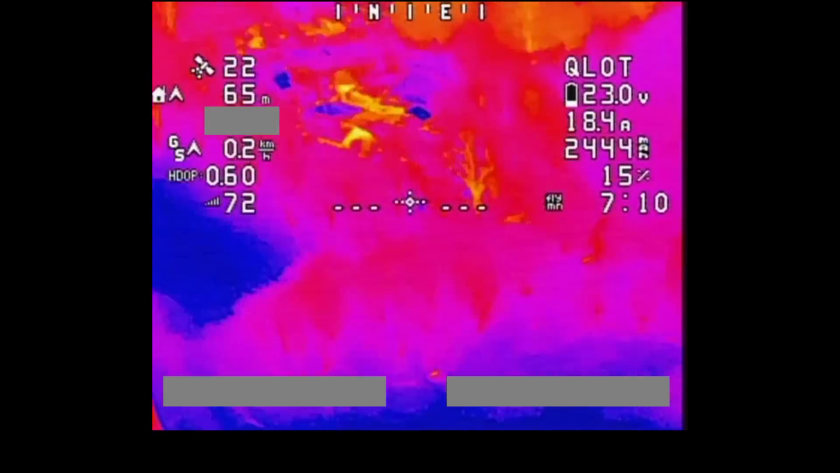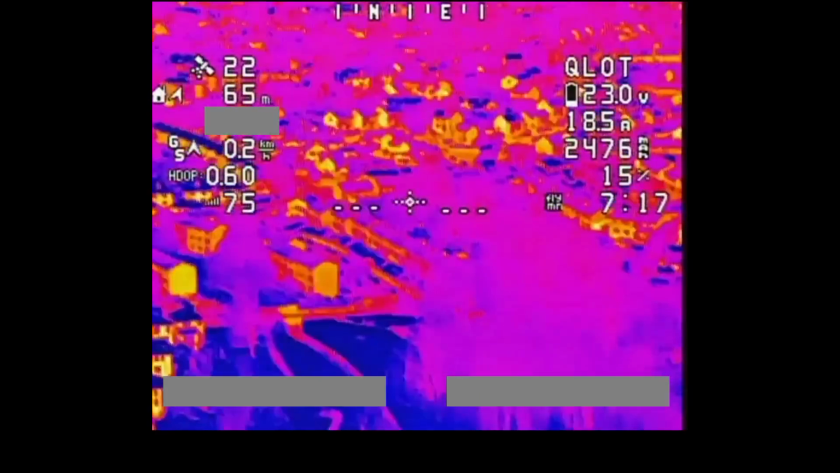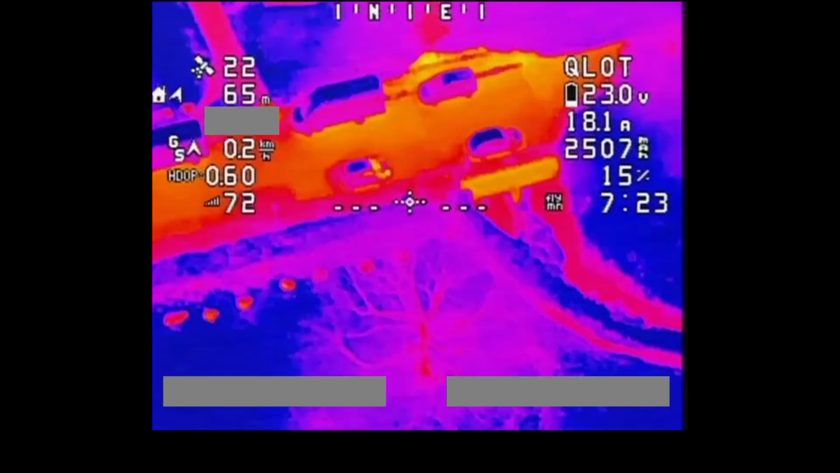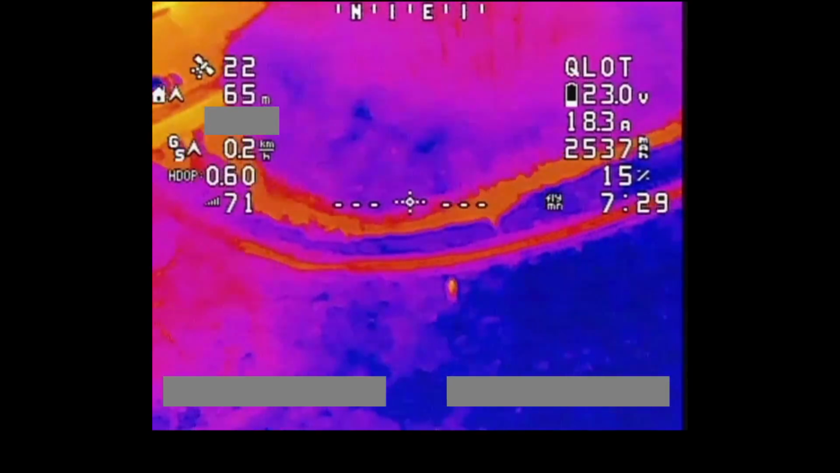This was actually really hard. You can kind of make out some building shapes there. But yeah, not the best mode, I don't think. It's quite hard to make out the shape of the cars there. It's not as good as some of the other modes, I don't think.